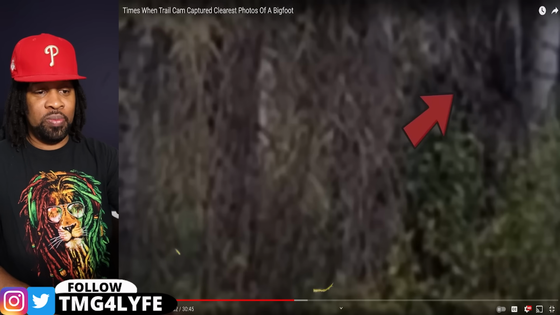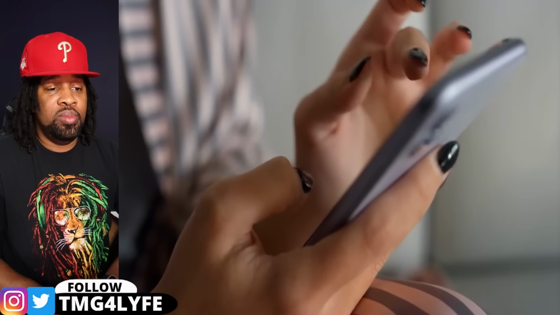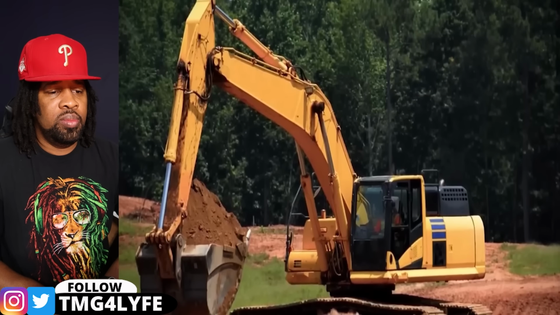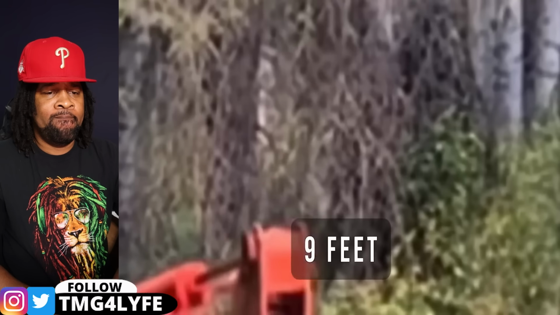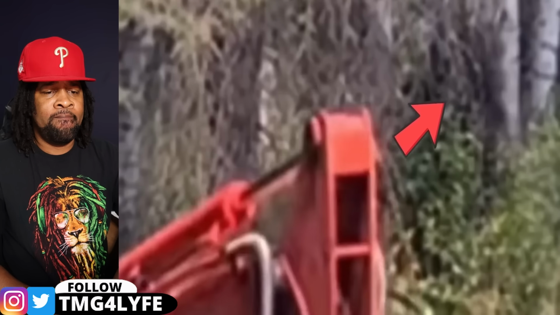Inspection. On October 26th, a social media user uploaded a video that caused quite a stir. A man was operating a backhoe in the forest when a nearby trail cam captured something truly strange. In the background, a massive creature, at least 9 feet tall, was watching him. The man was completely unaware of the creature's presence, and if it weren't for the trail cam, no one would have known it was there. Some skeptics suggested it could be a man in a ghillie suit, but given its height, that seemed unlikely.